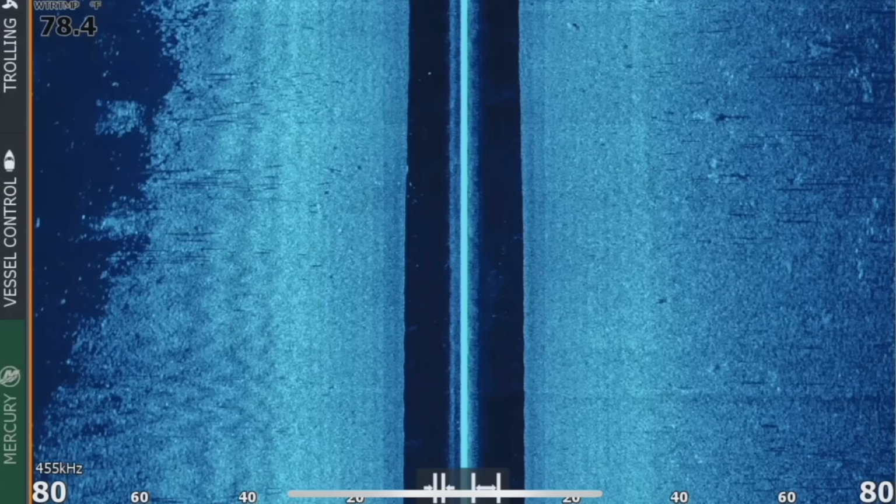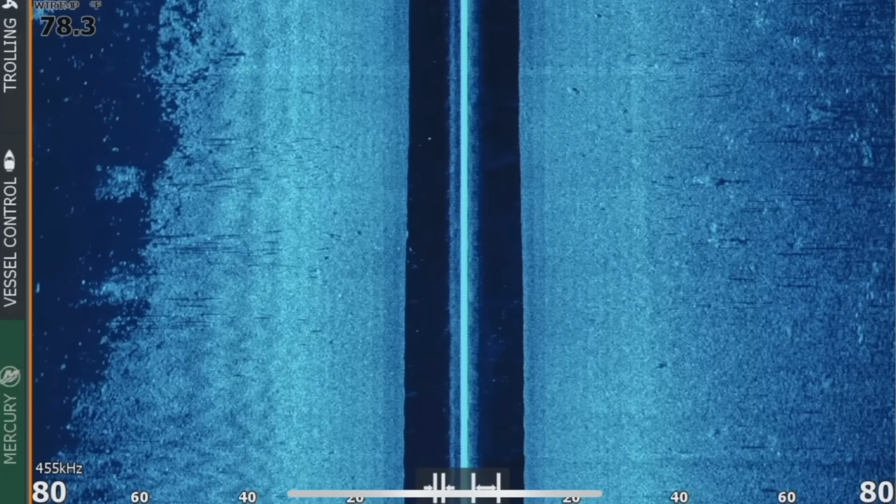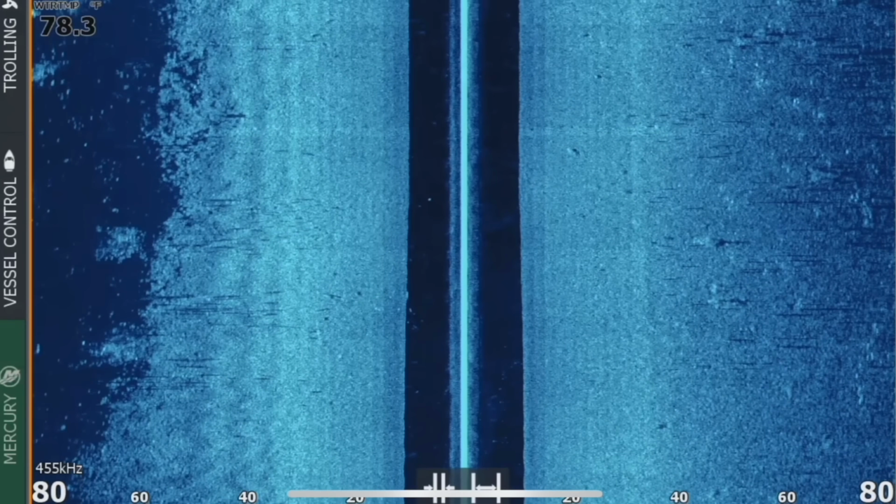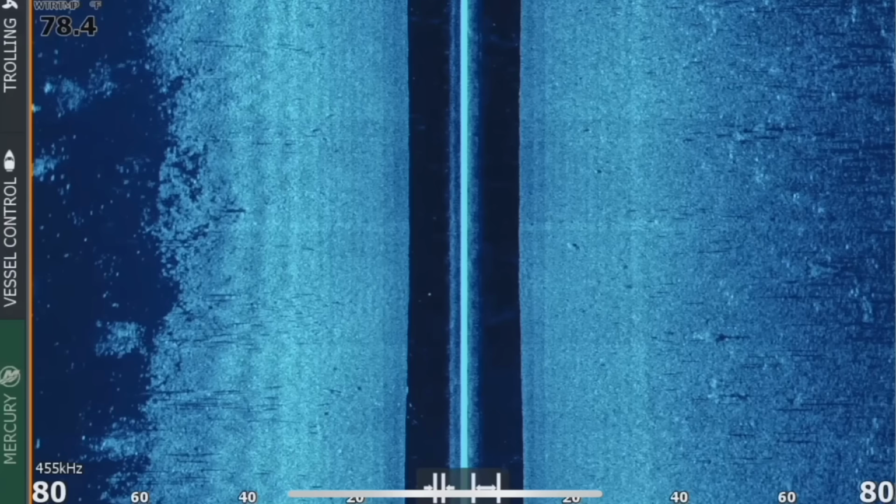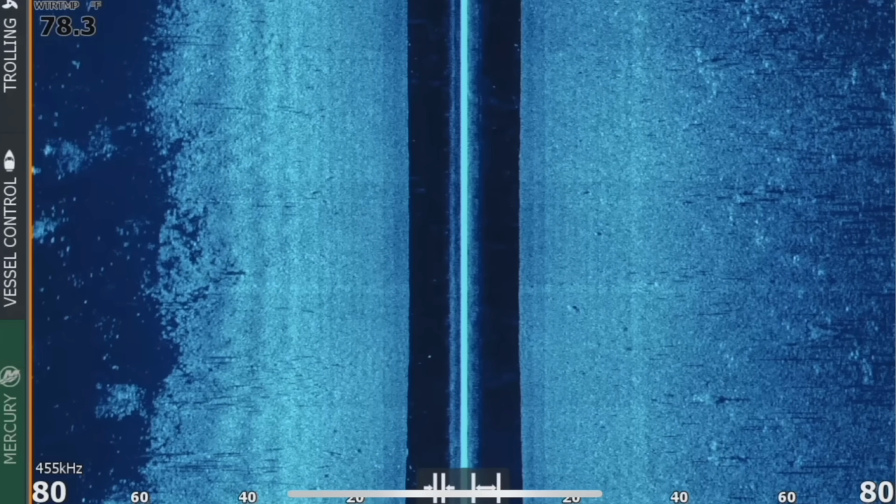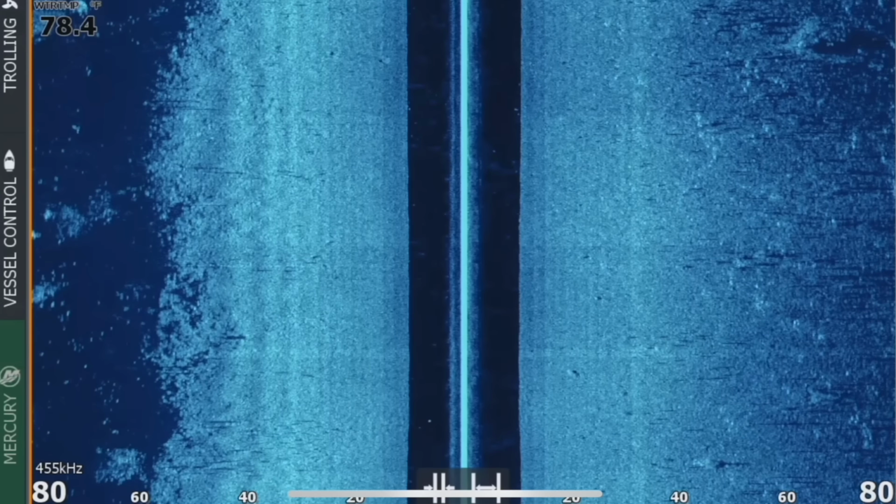Like on this right here, I'm actually graphing this ledge, and I'll see if I can show it here. It's kind of hard to get my screen to show. I'm graphing this ledge right here on my map, and you can see off to the left of my side scan, that ledge has that big drop. You can literally see the shadow off the top of the ledge.